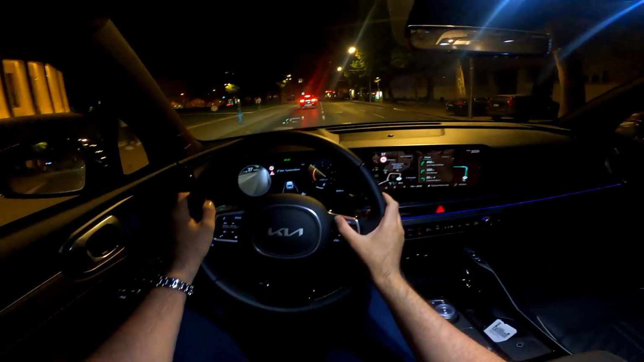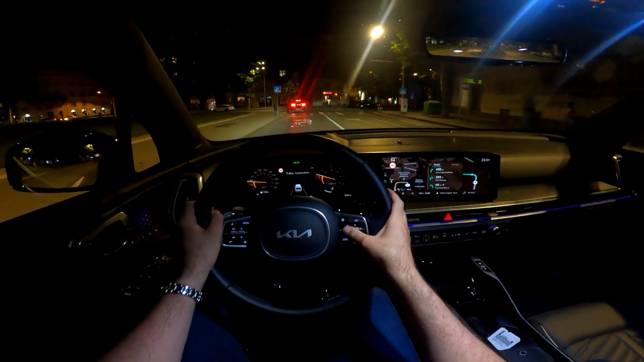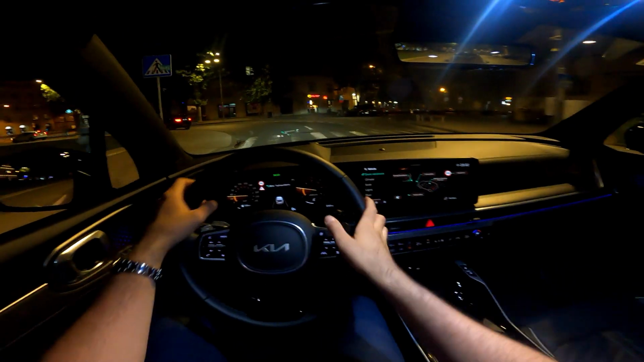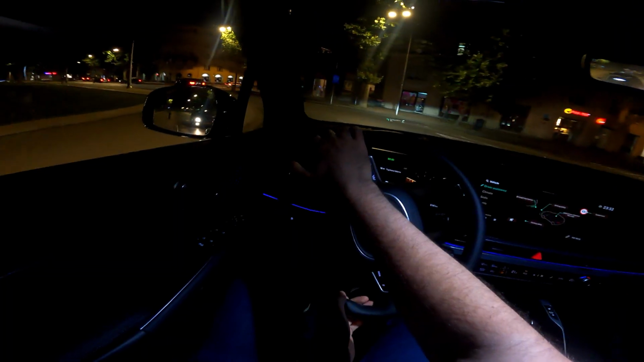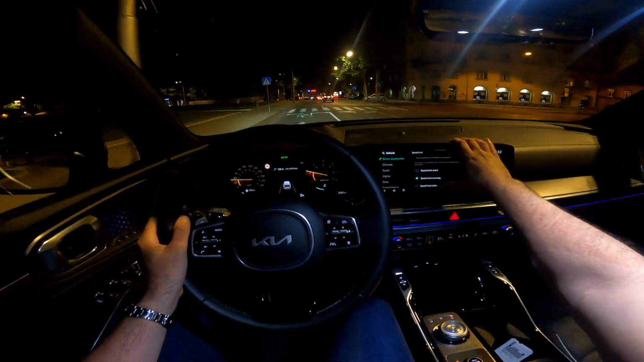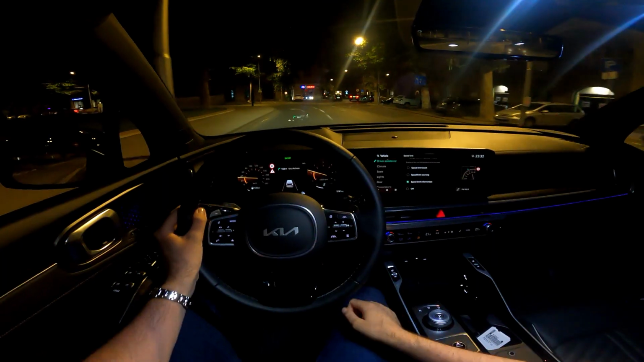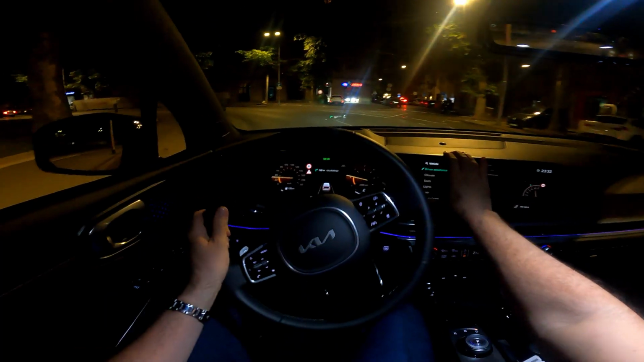Here, for example, in Kia, you can press this button here, and now we entered the sort of like the shortcut for this. So you go to speed limit, and now you can, for example, put just the speed limit information and not the warning. So let's go back.